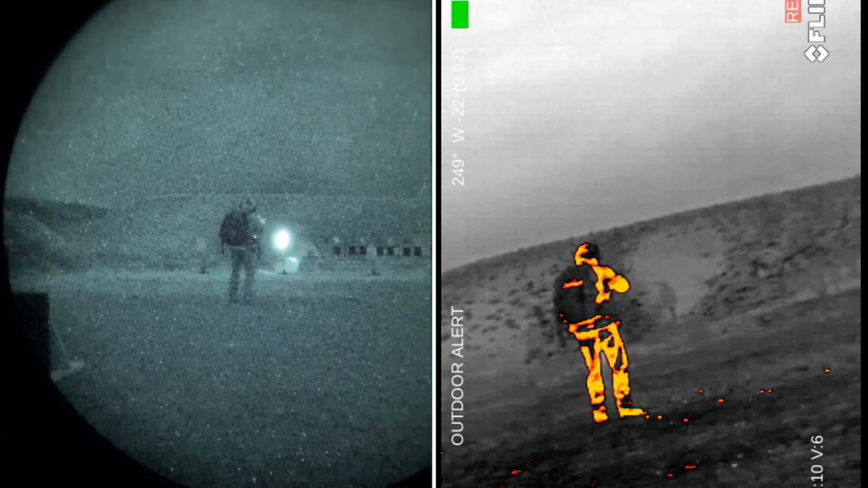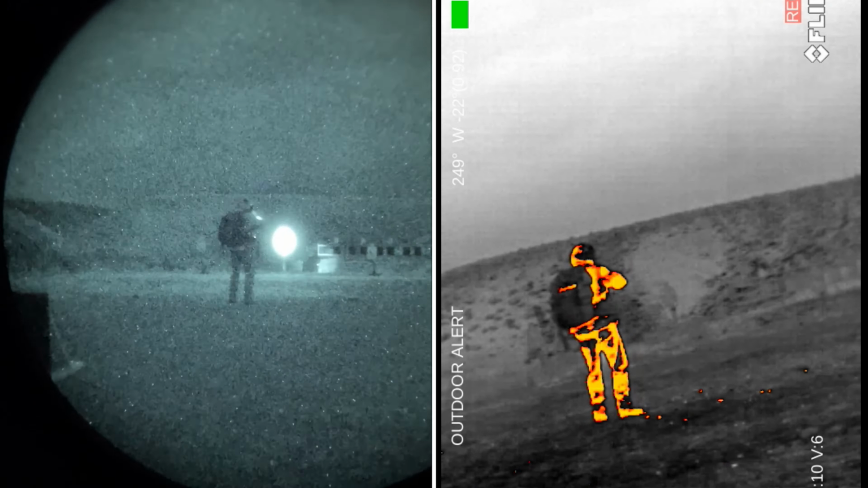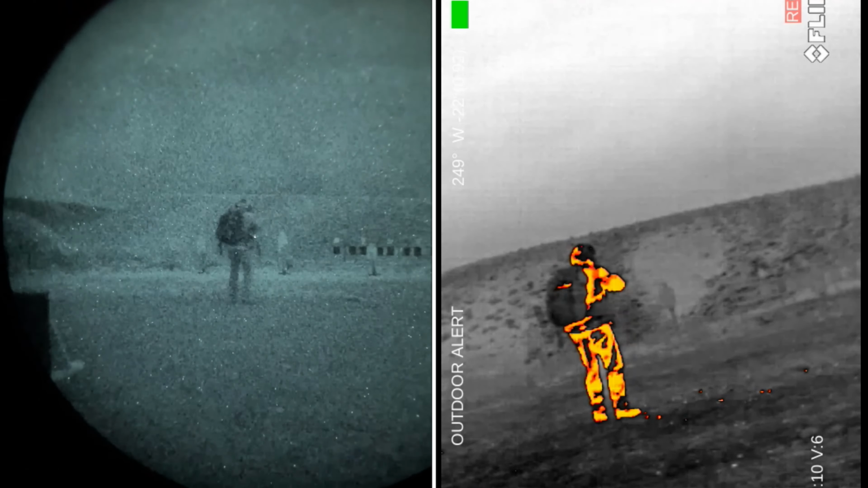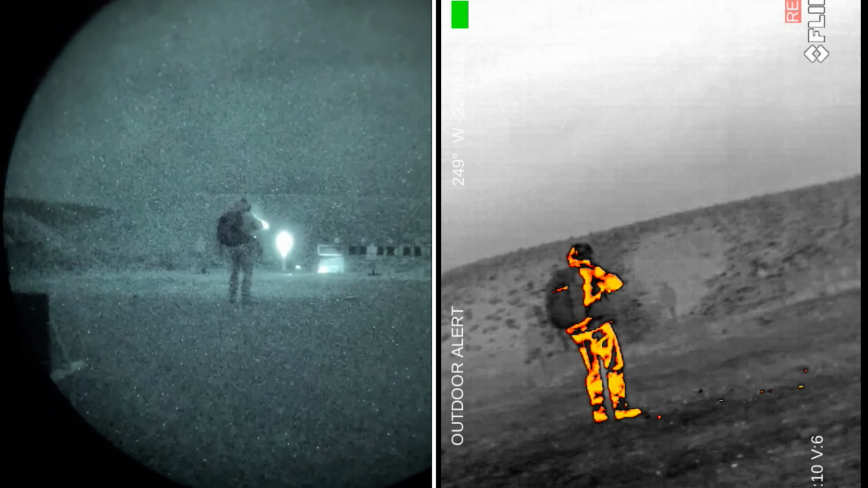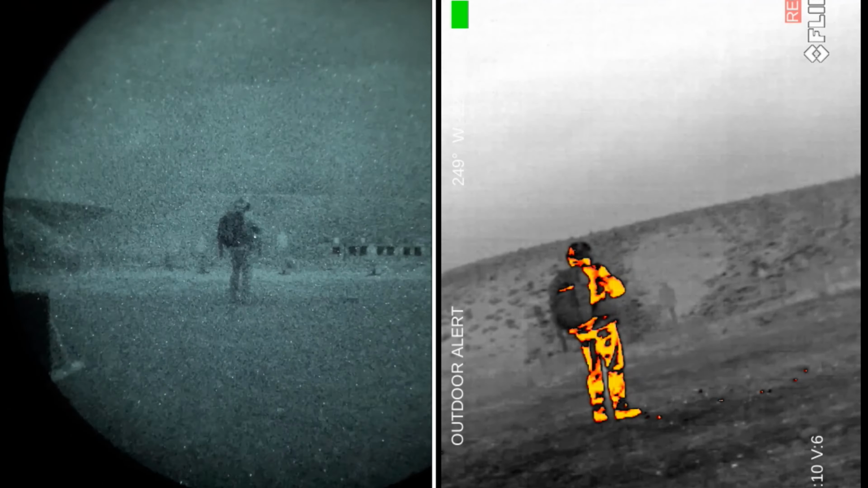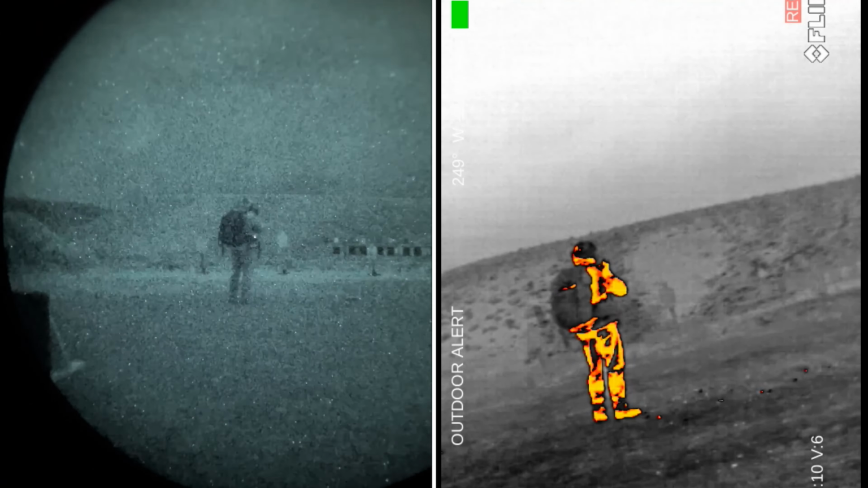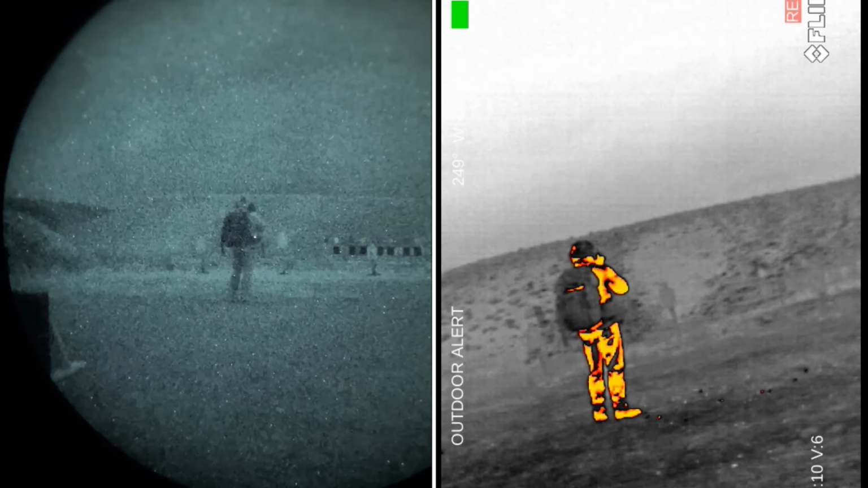Once I step out, you can clearly see a difference between my backpack and the clothing I'm wearing, and even my helmet. So now that I am a little bit centered, it still has not really corrected itself to change the difference in the signature from the heat. This could be a multitude of reasons, and that skyline in the background is going to have a lot to do with it.